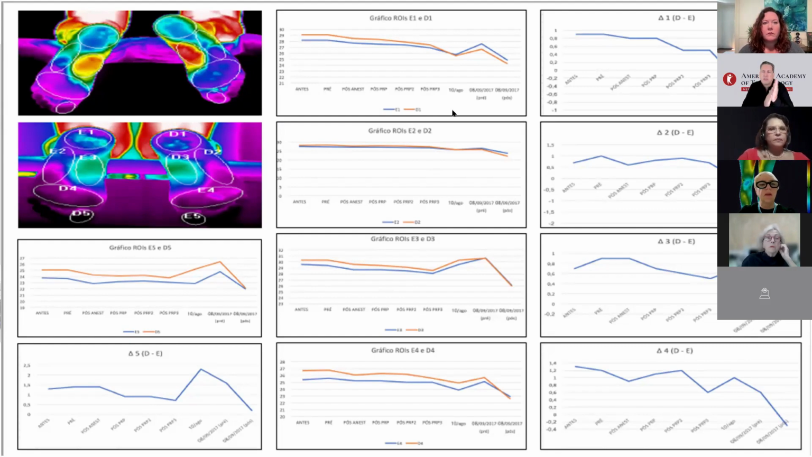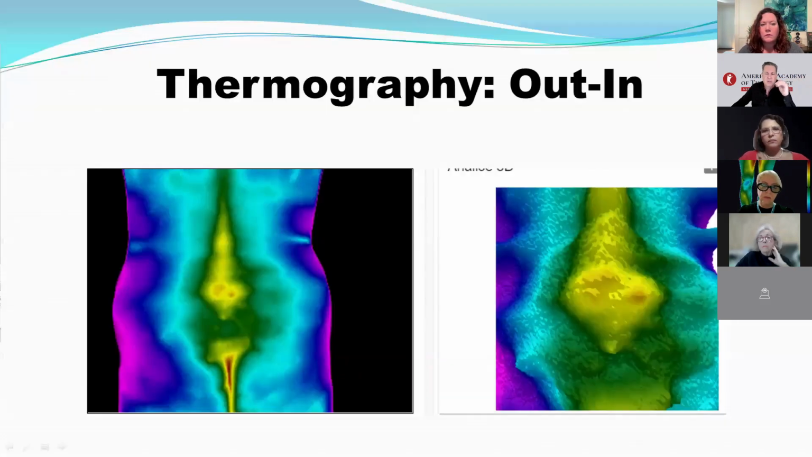This makes the method more precise and scientific, helping doctors make informed decisions, such as when to start antibiotics, recommend surgery, or change therapeutic approaches with the support of infrared images. Not only based on this, but it can make us think about the